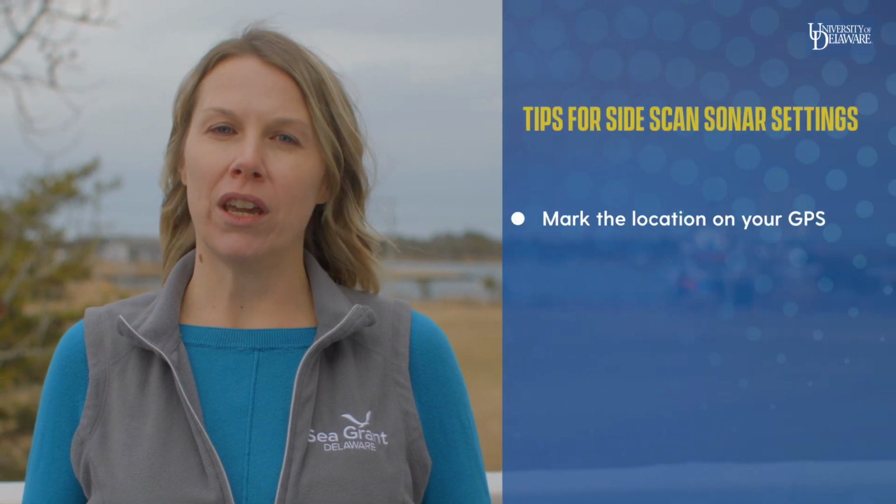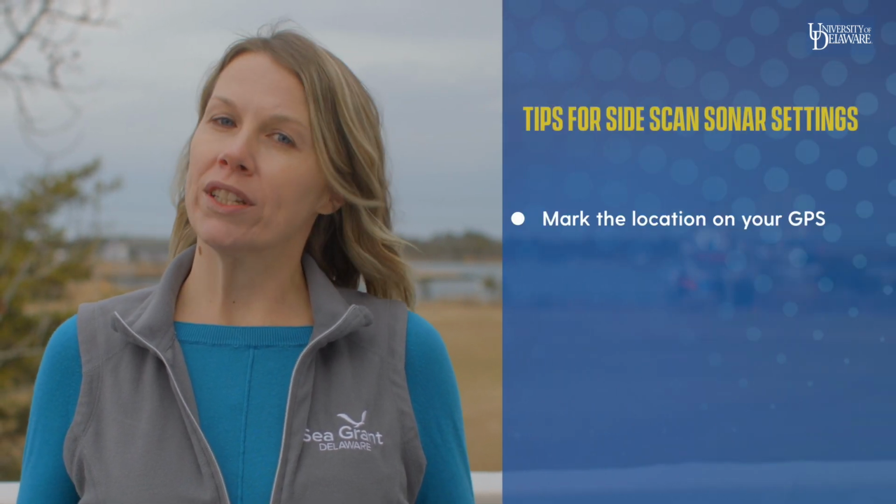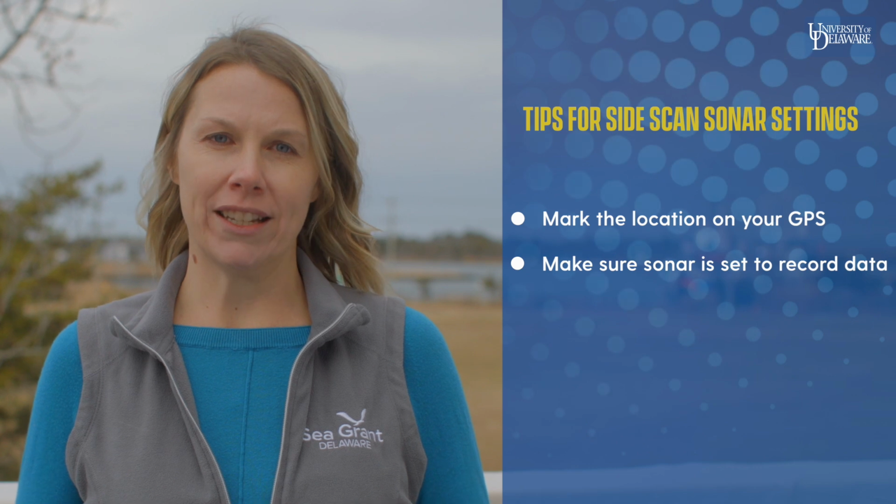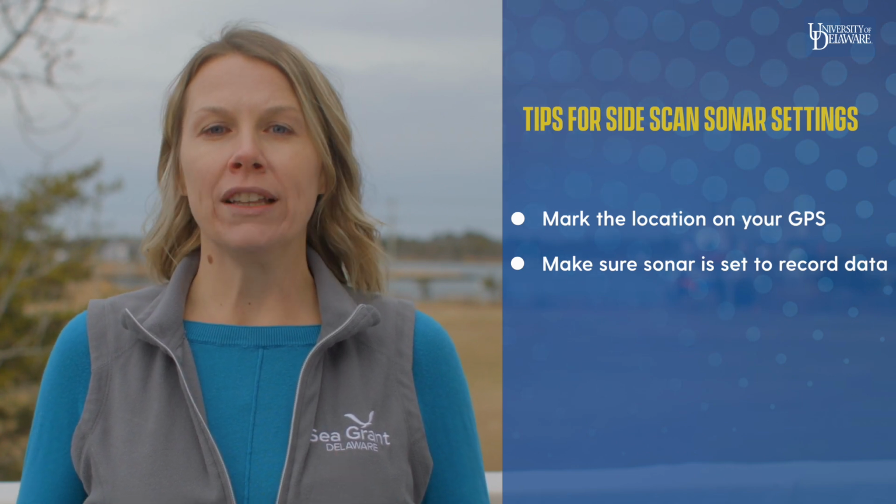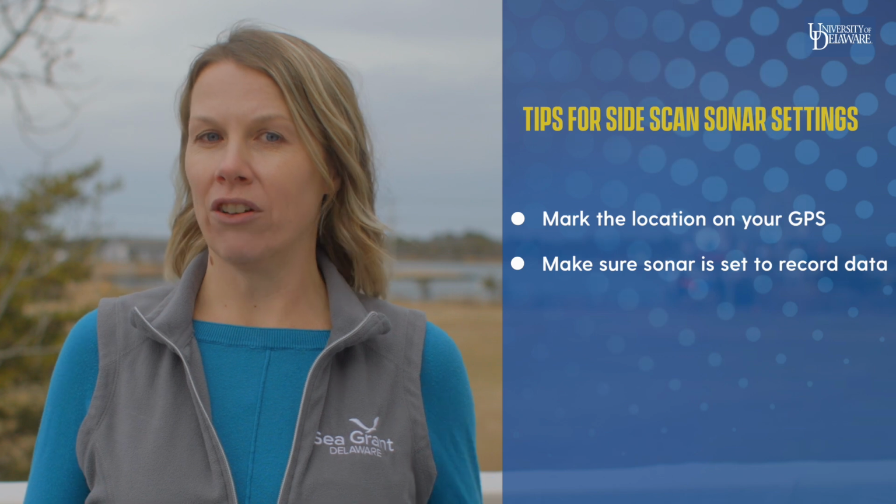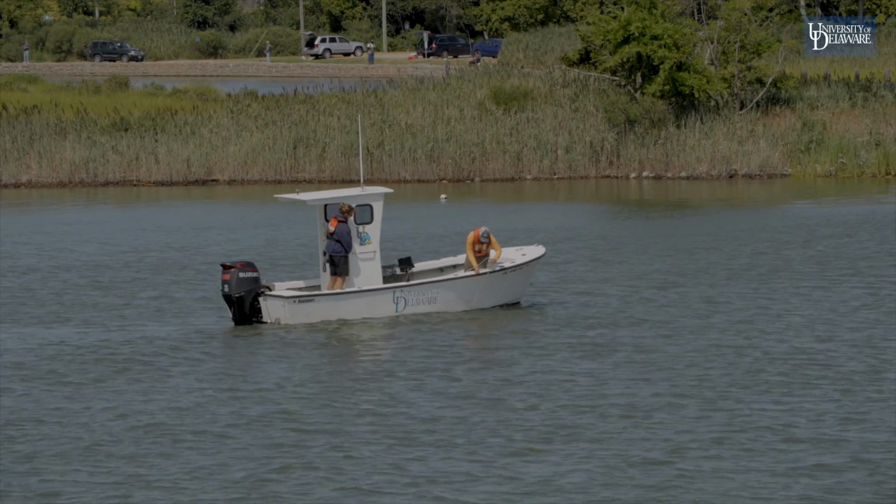If a crab pot pops up, you've got two solid options. First, mark the location on your GPS so you can easily find it again. Or second, make sure your sonar is set to record data before you even begin. Recording lets you replay the scan later on to pinpoint those pots with ease. It's like rewinding the best part of a movie. This information will be a lifesaver during the removal phase.